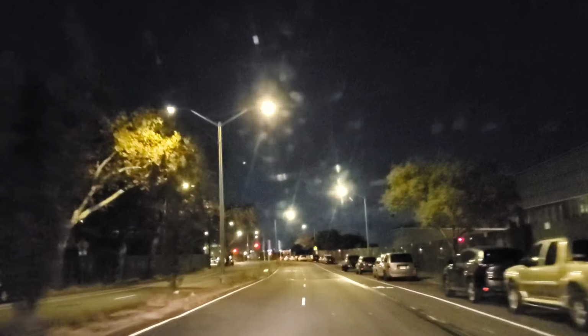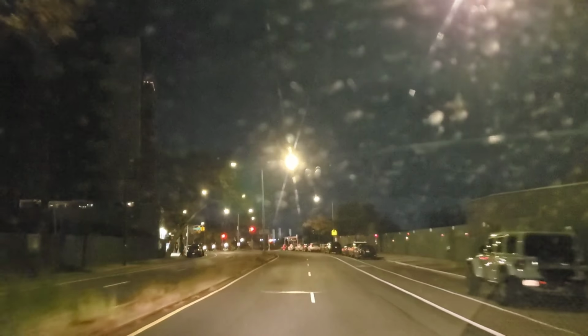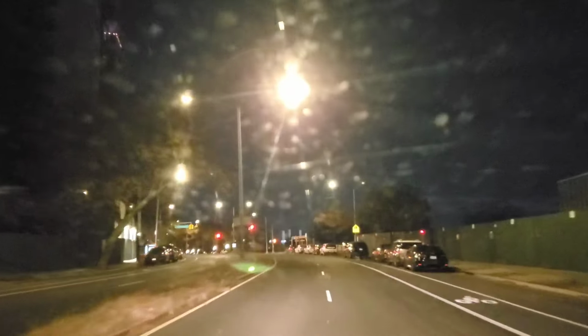I have some old postcards of a few stretches of this road from years ago, and it had what appears to be trolley tracks.